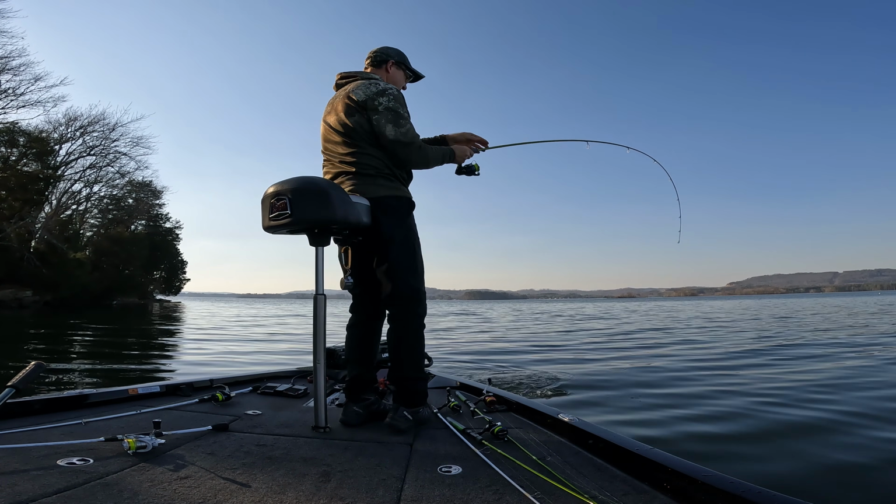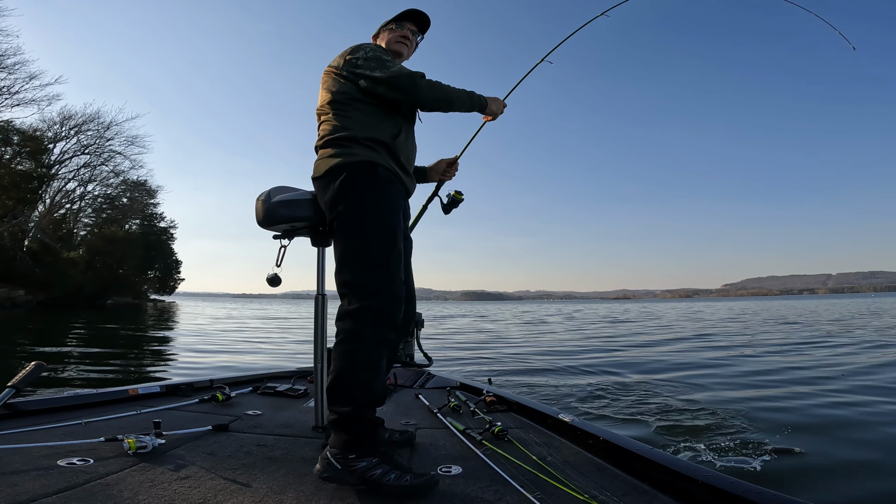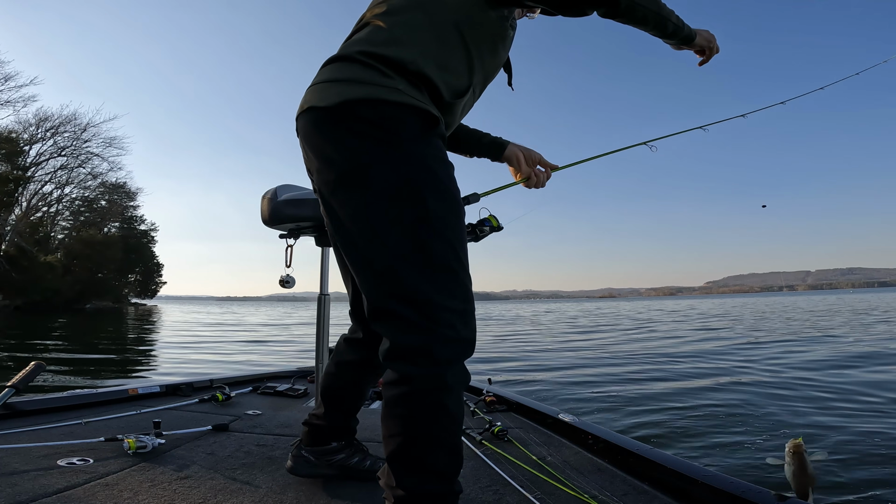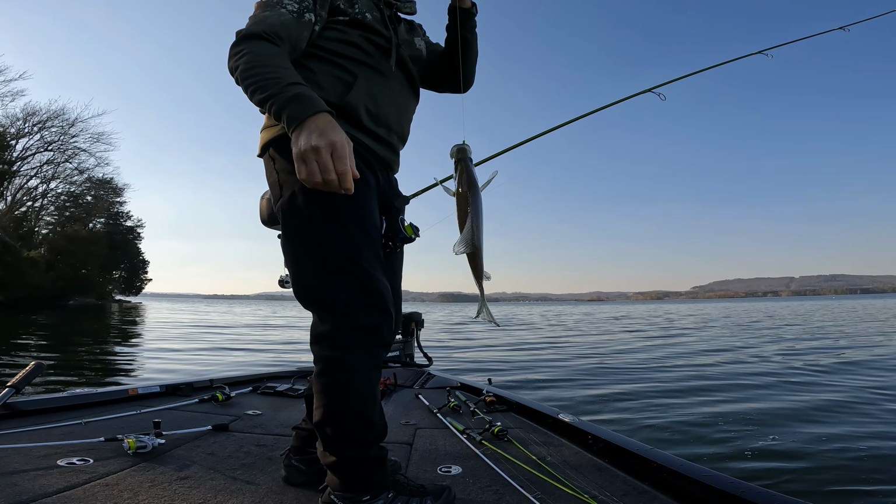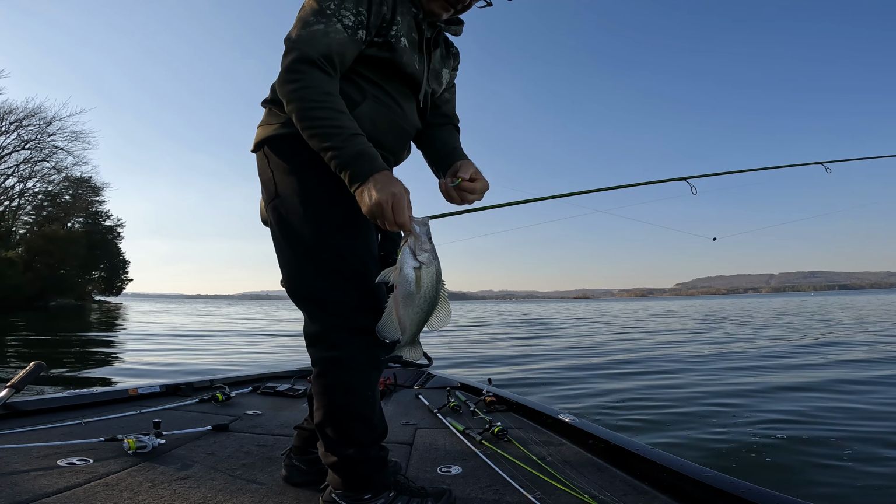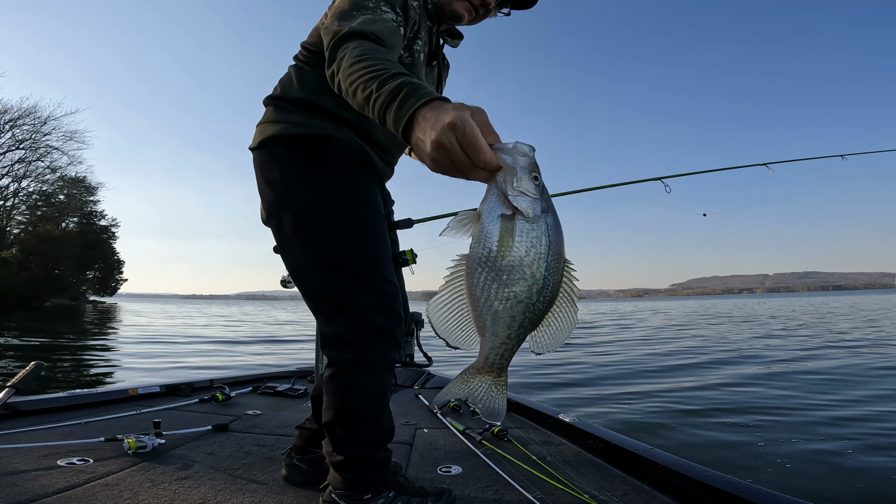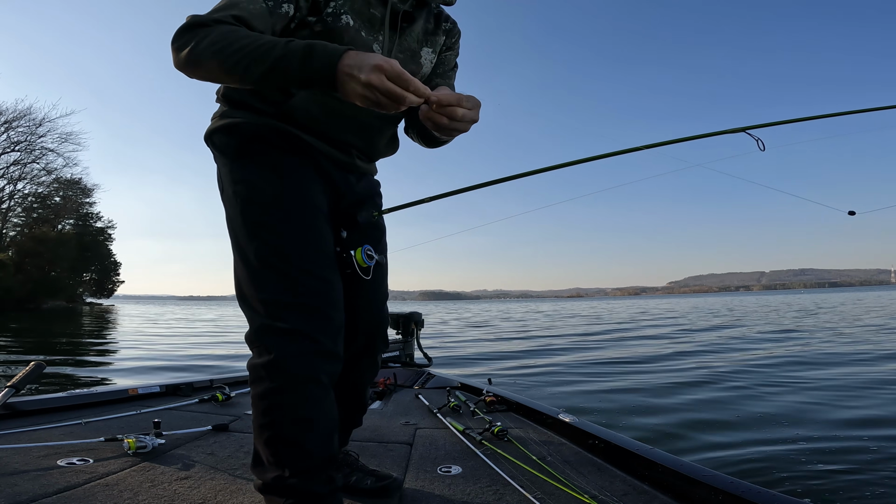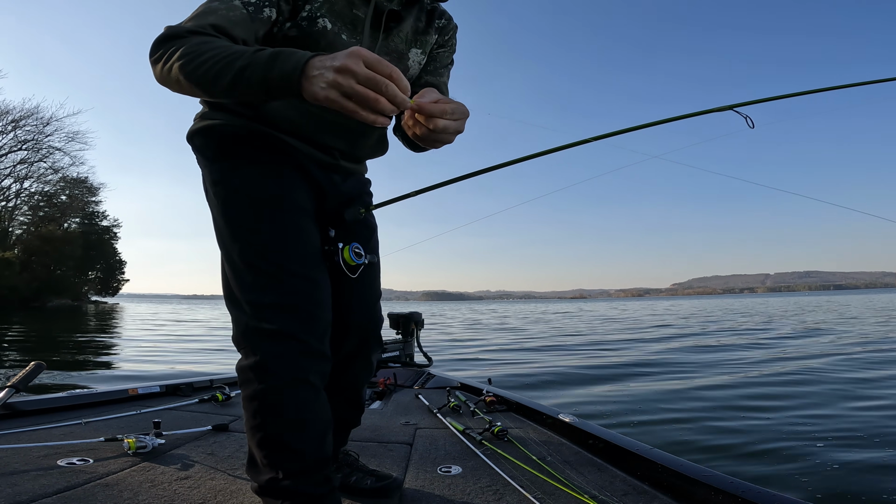And right now, we must be in a little bit of a bite window because just out of this group, I think that's 4 decent sized ones and 1 little itty bitty one I threw back. That's another good one. And when we started, I had to go to no weight.